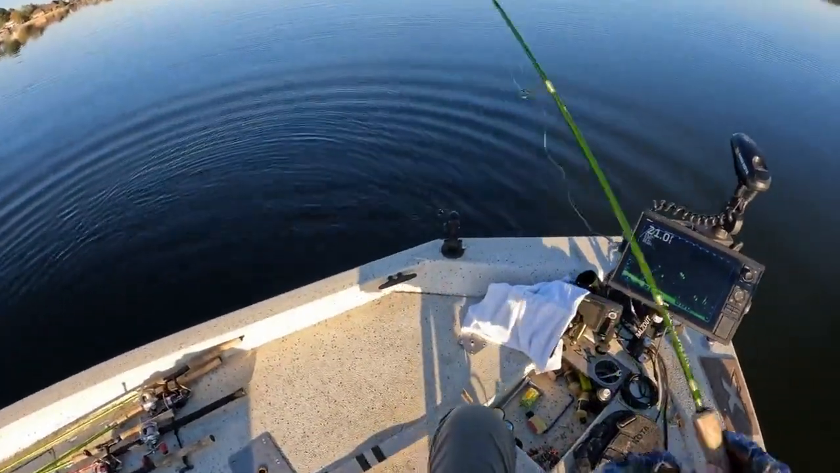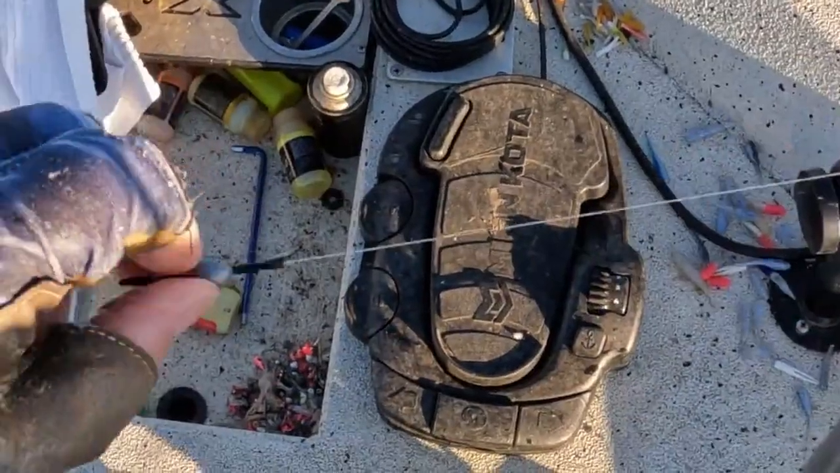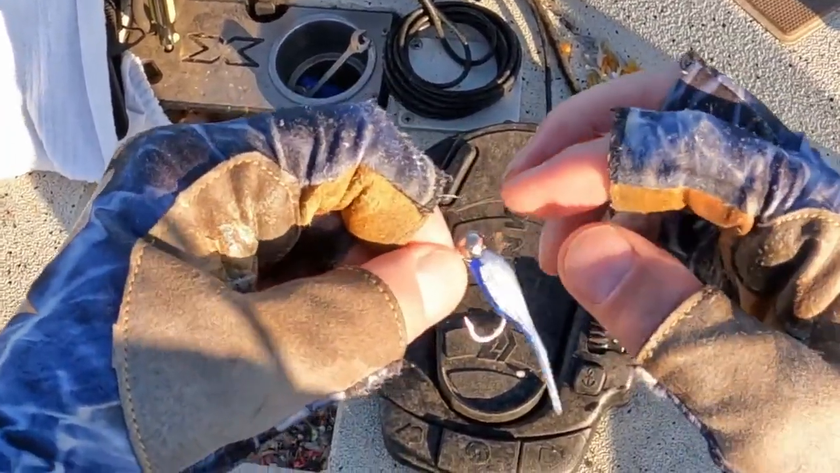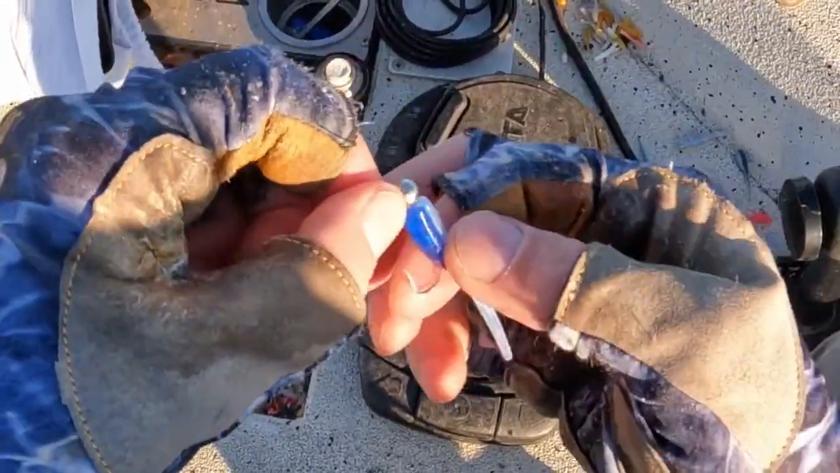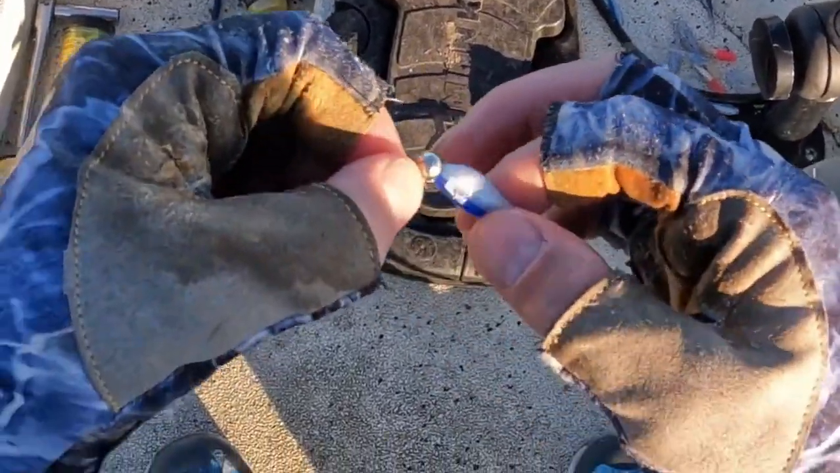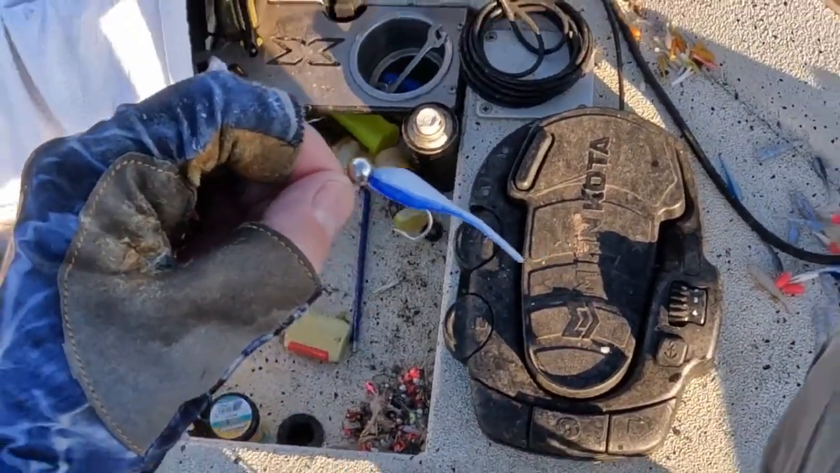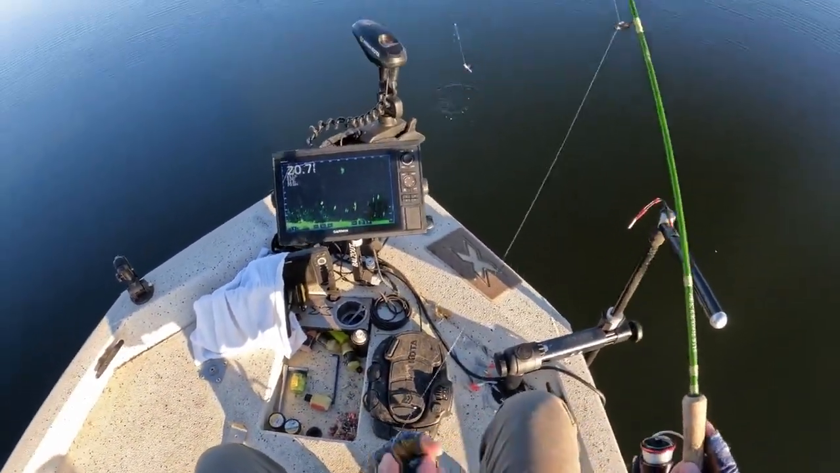All right, here's the setup. 10-pound test mono, 1/4 ounce slip sinker pegged. This is a nickel plated crappie magnet jig head, 1/8 ounce. And that's a blue and white baby shad from Bobby Garland. I can't think of the name of the color. I think it's blue pearl or something like that. Baby shad, awesome. They're hitting it.